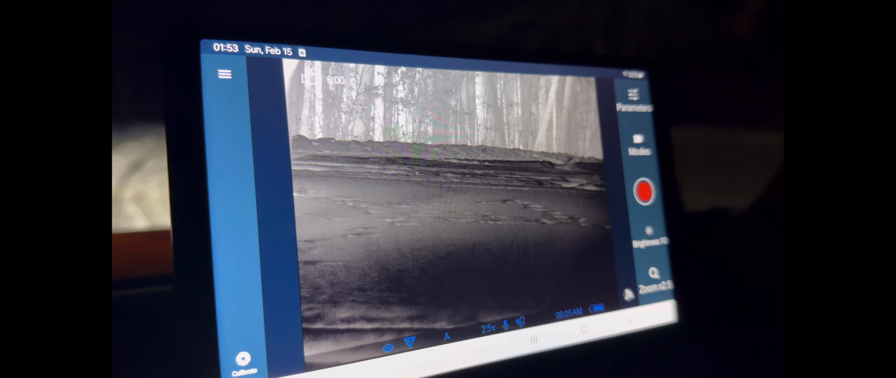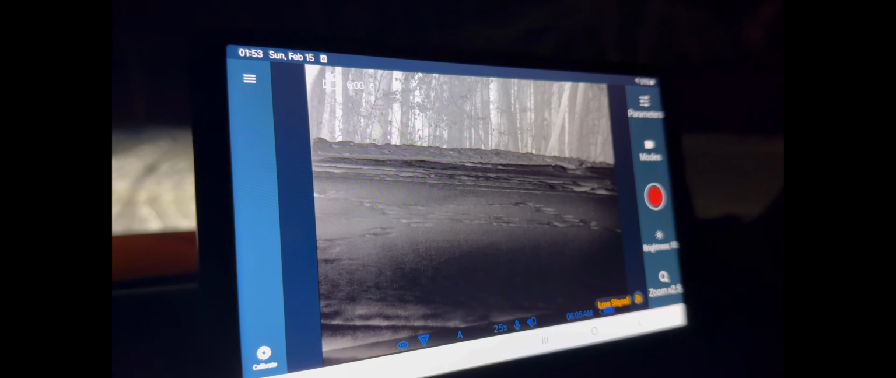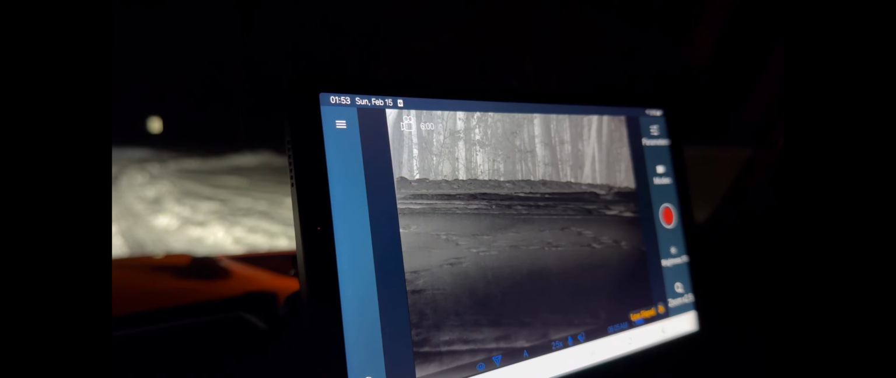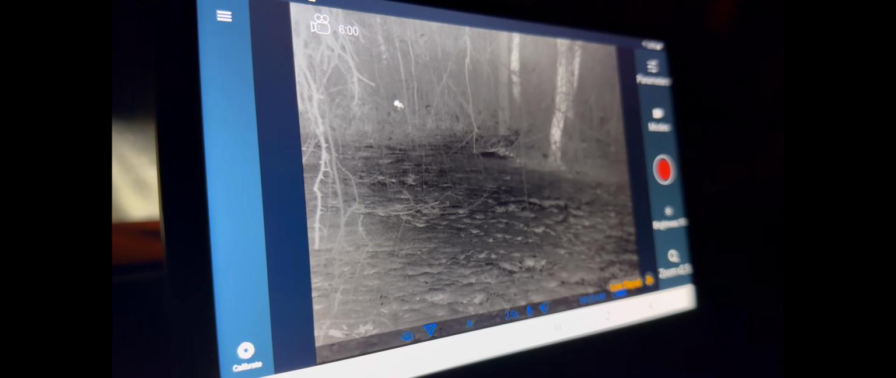Alright, we got it finally. Got everything connected. And it's ready to go. Well, that thermal is. Working good on that side. Well, I've got a deer on thermal number 2.